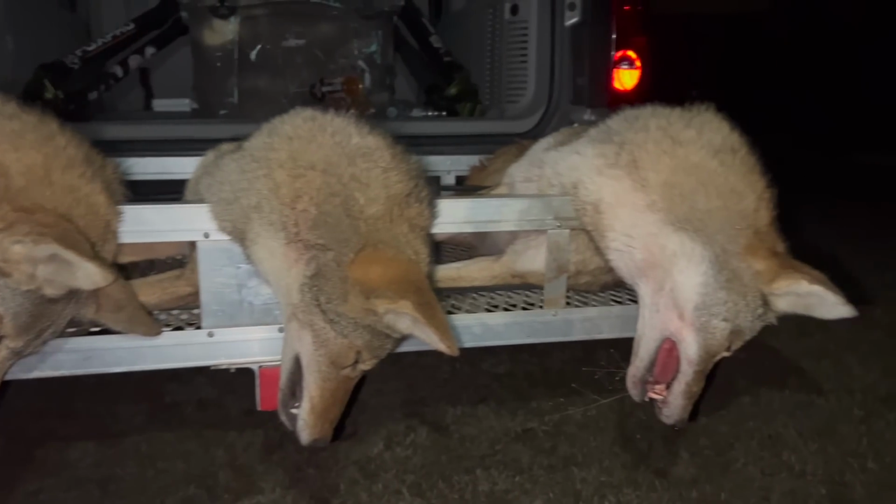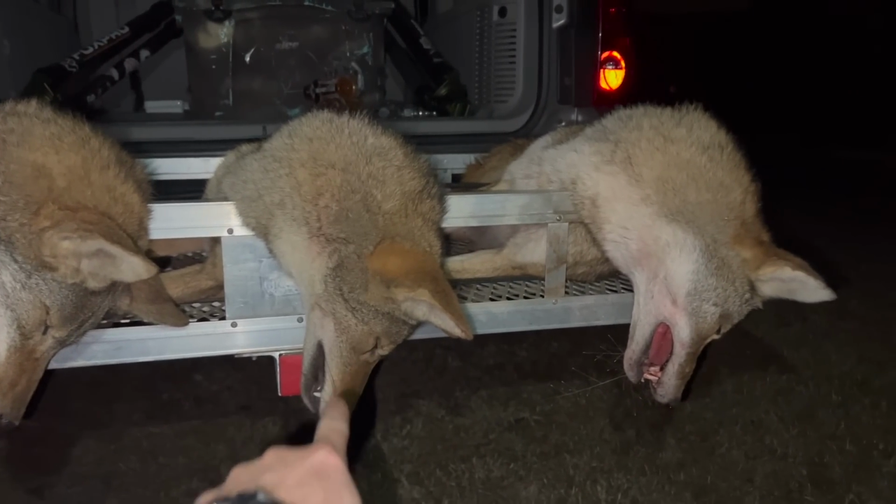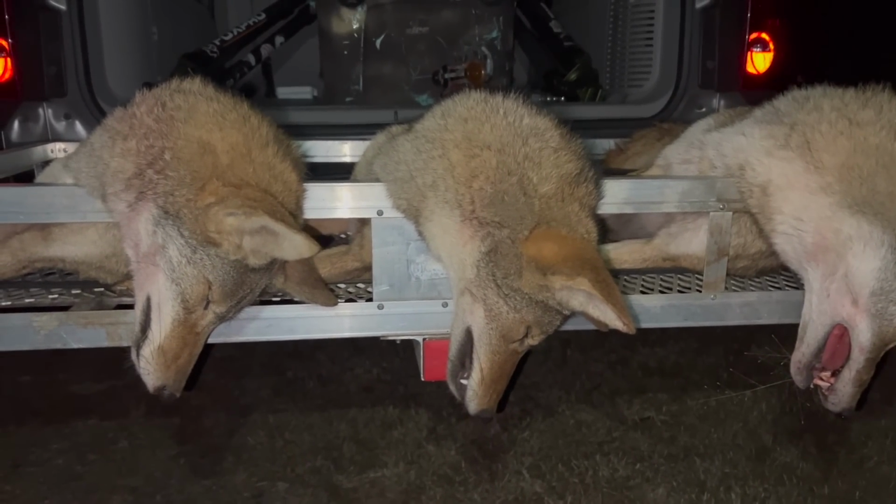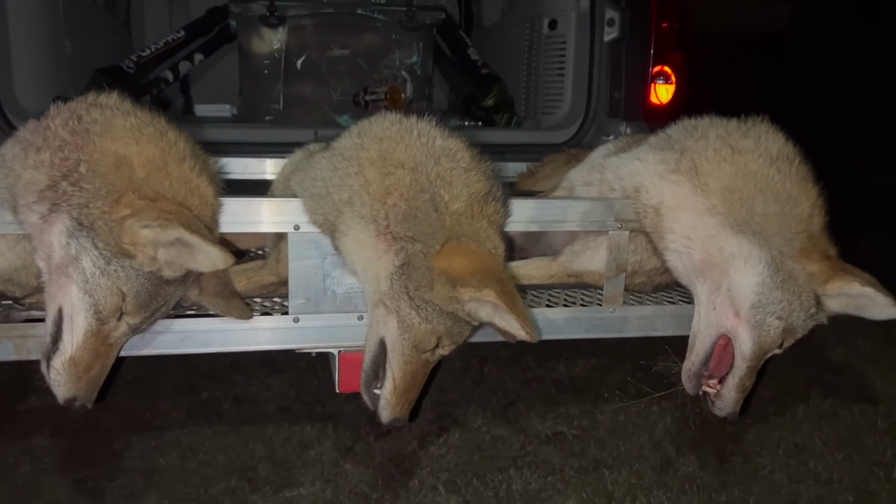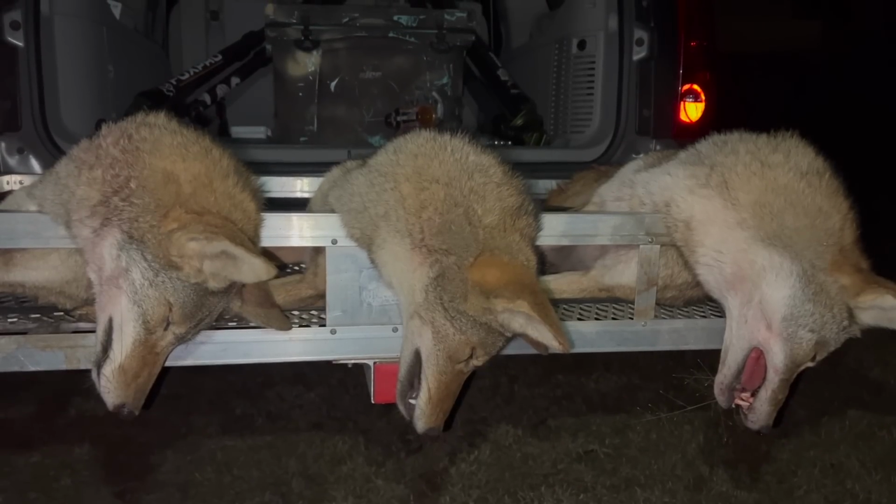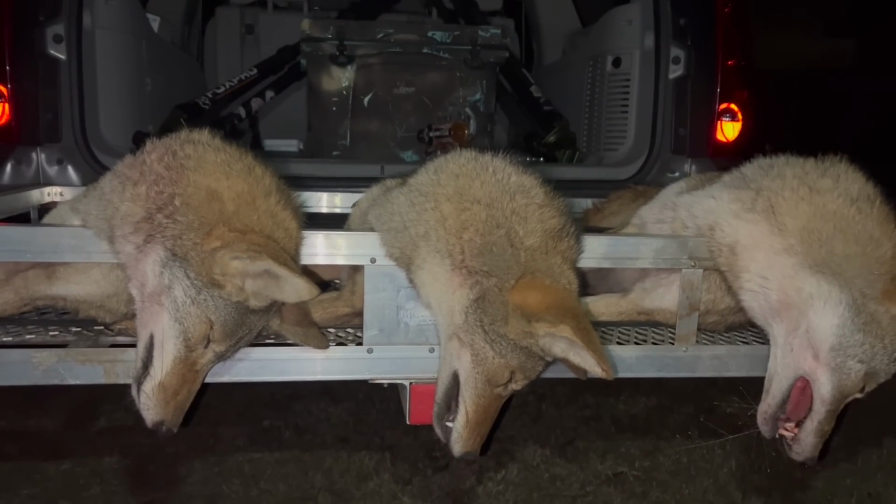Alrighty guys, this was the first dog, this was the second dog, and this was the third dog. We got them all lined up, ready to roll. We got one more spot we're gonna go to, and it's one of those spots that can be really, really good if they're doing it right. And right now it seems like they're aggressive. So we're gonna move on and hit this one more spot, see if we can get a couple more killed.